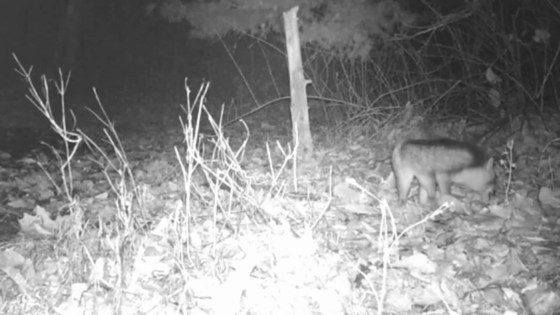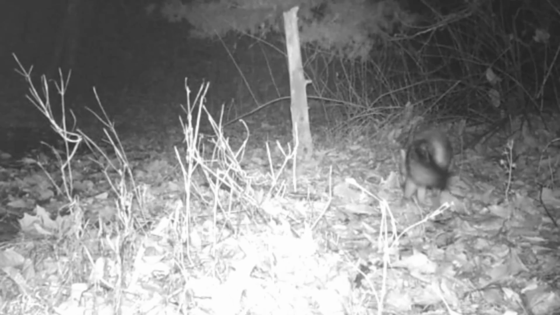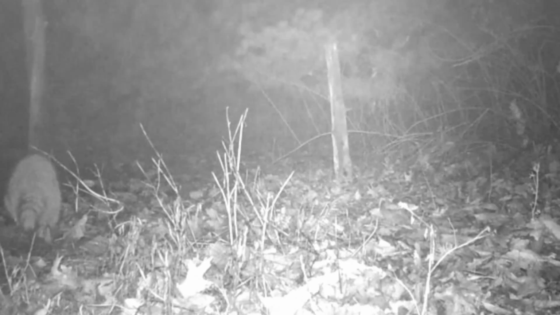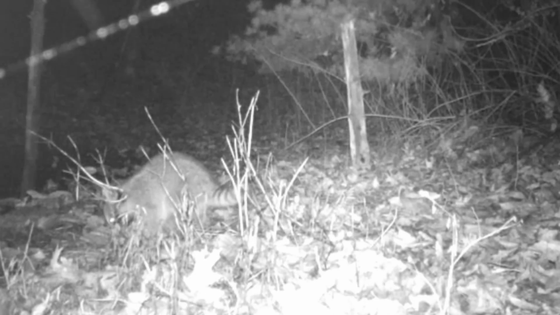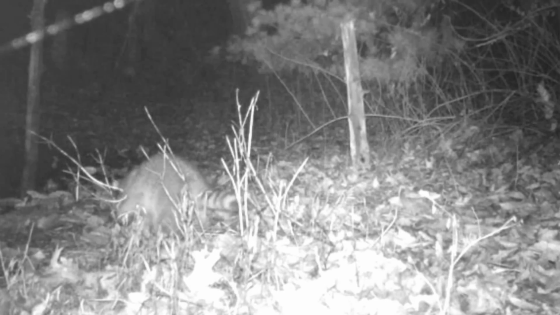Here he got mad at a stick he stepped on. Well, like I said, it don't matter. Rain, shine, snow, these coons are out in it. They love this pond.